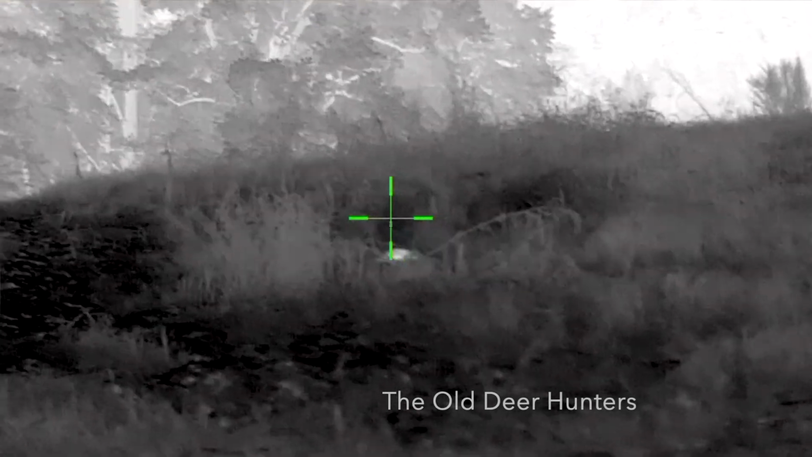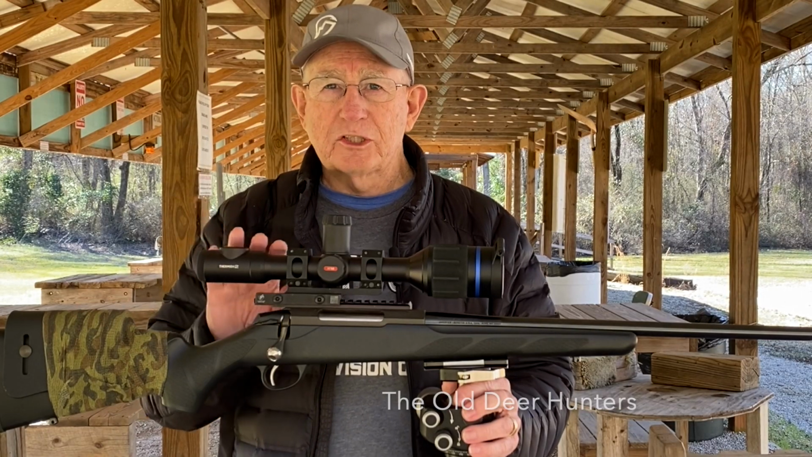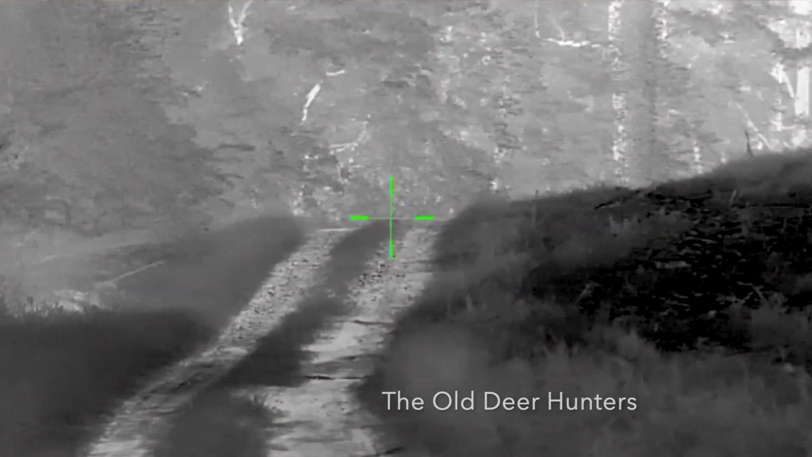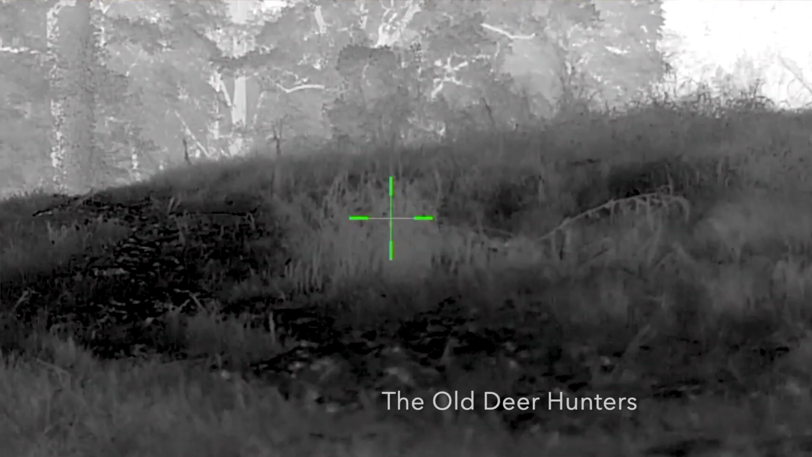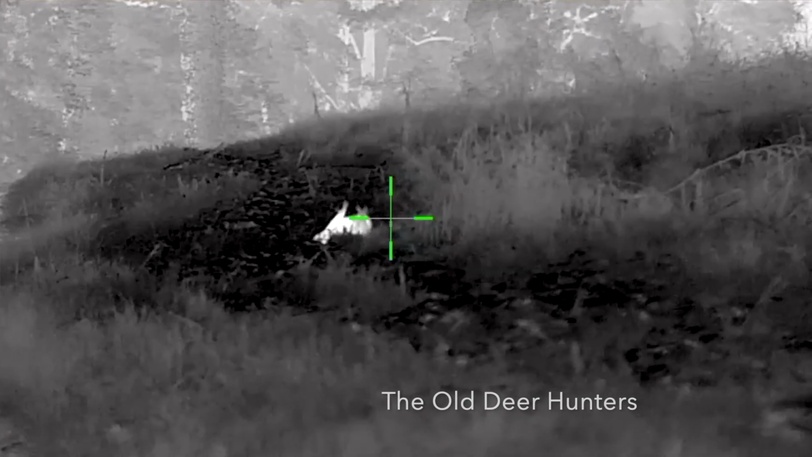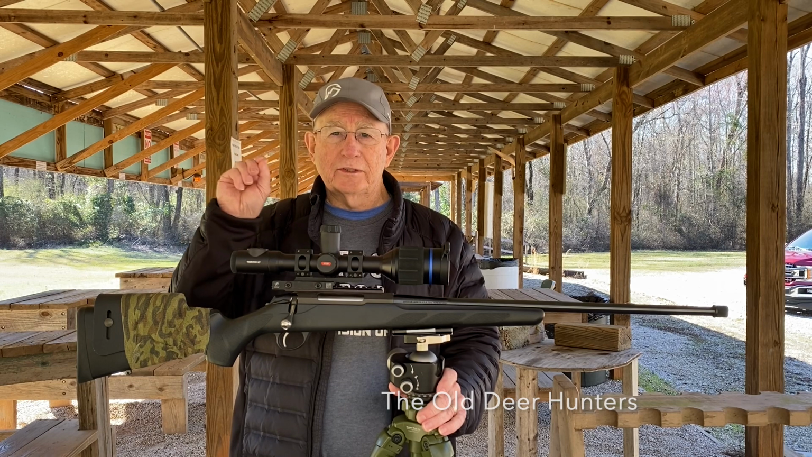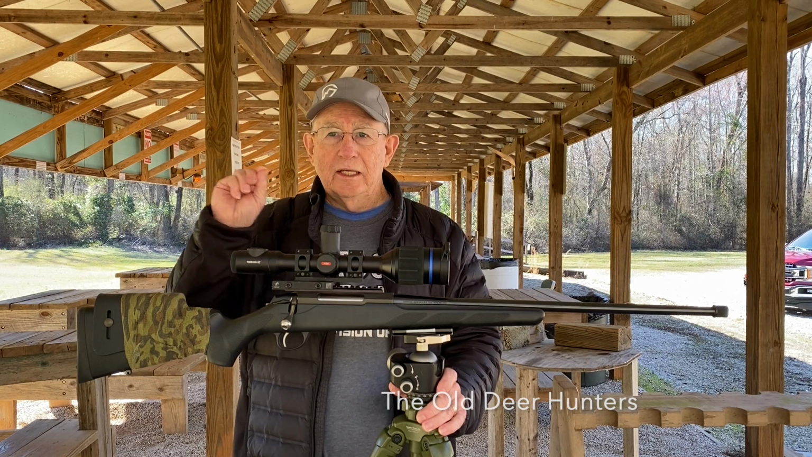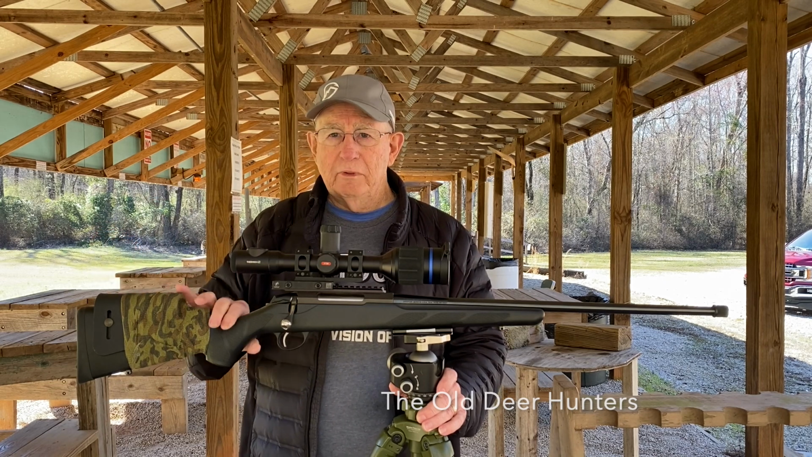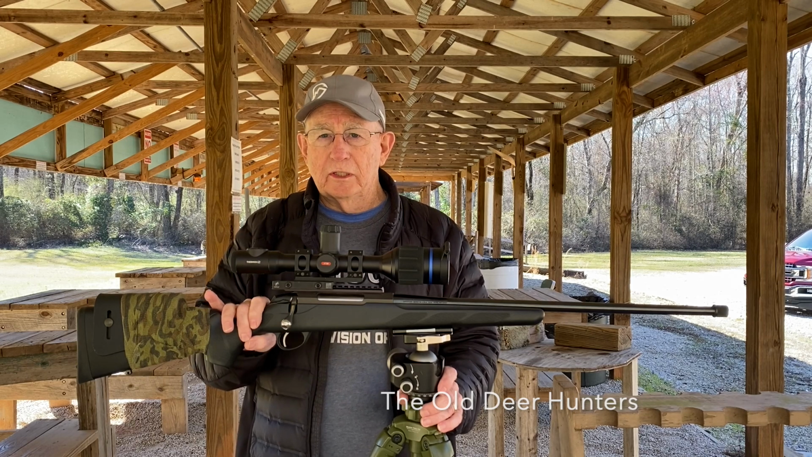A lot of scopes now, even the 640s, they have some type of software that kind of smooths everything over. Okay, so you look like you got a black cloud out there if you're running white hot, and when you see an animal, it's shiny white, or the opposite if you're running black hot. But the main thing is that the image is so good because it separates every little tiny difference in the heat that's giving off by everything that's out there that you're looking at. What that means is you can run white hot or black hot, and you get an extremely clear image.